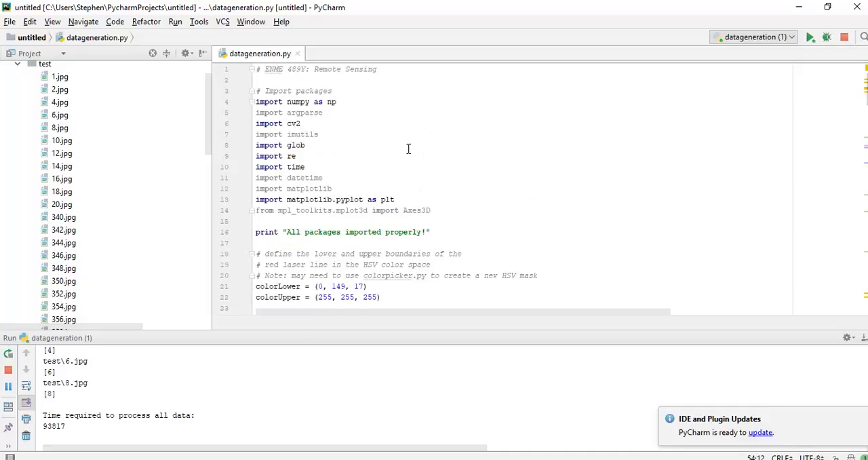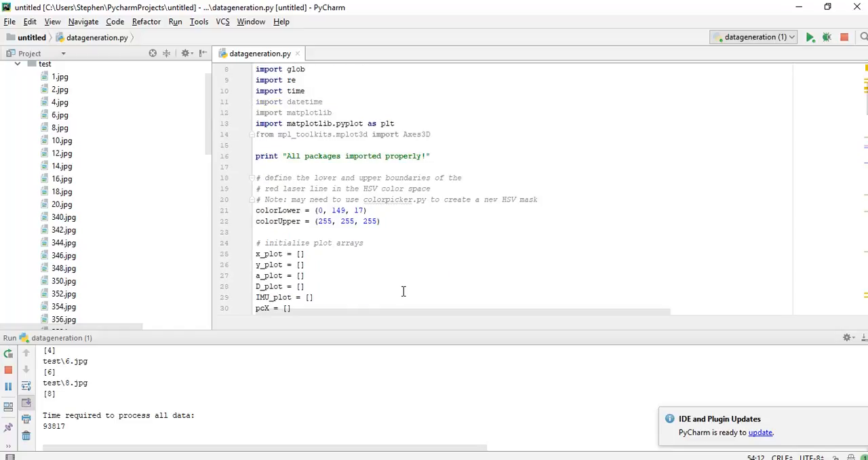So a couple of things that we've had to do with this mask. I had to define the HSV mask, which I did by using the color picker on one of the photos from testing.